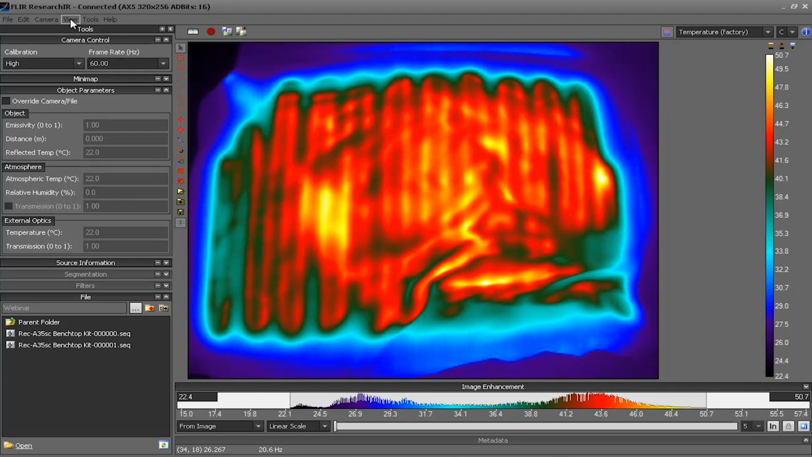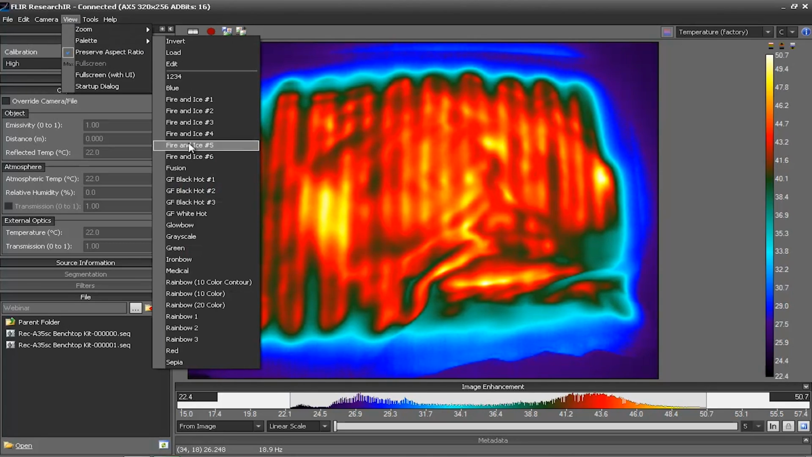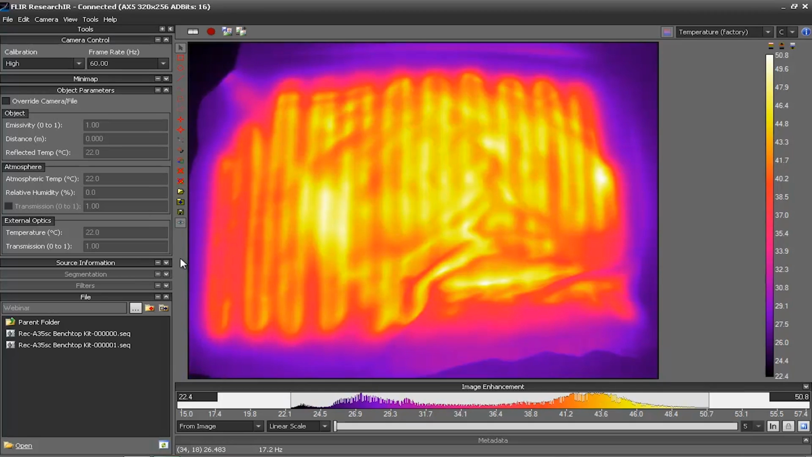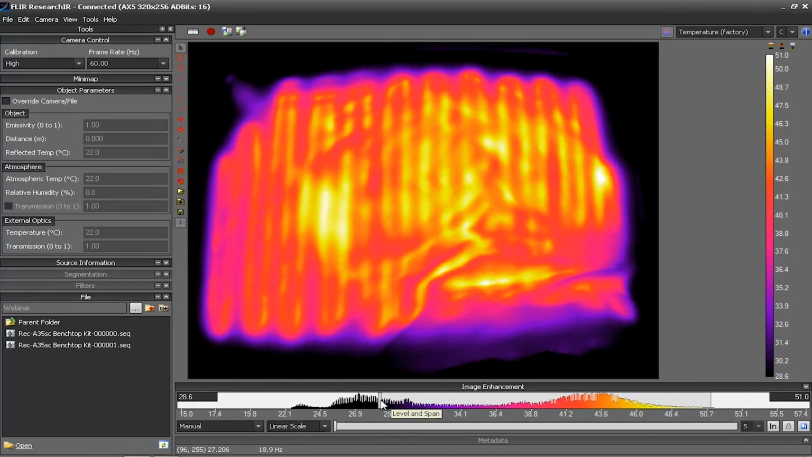Let's do some image enhancement first. If I go to View Palette, I can choose from any number of color palettes available to me. Let's check out Iron Bow. There you go, that kind of looks good. I can also adjust the level and span down here at the bottom, so I can really hone in on my target that I'm most interested in looking at.